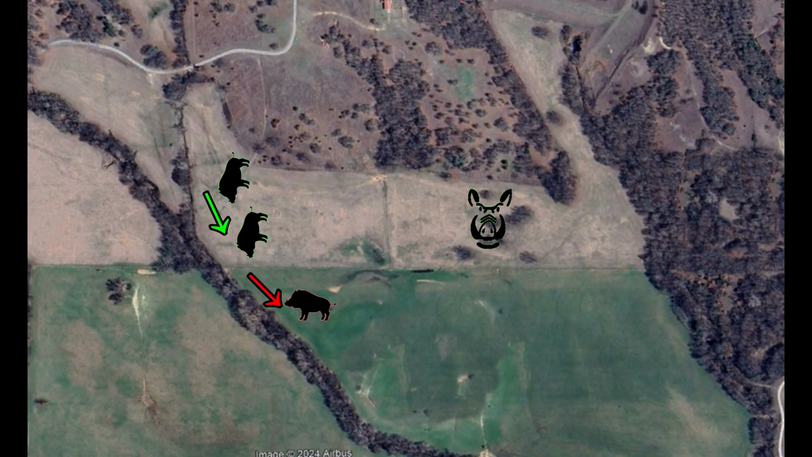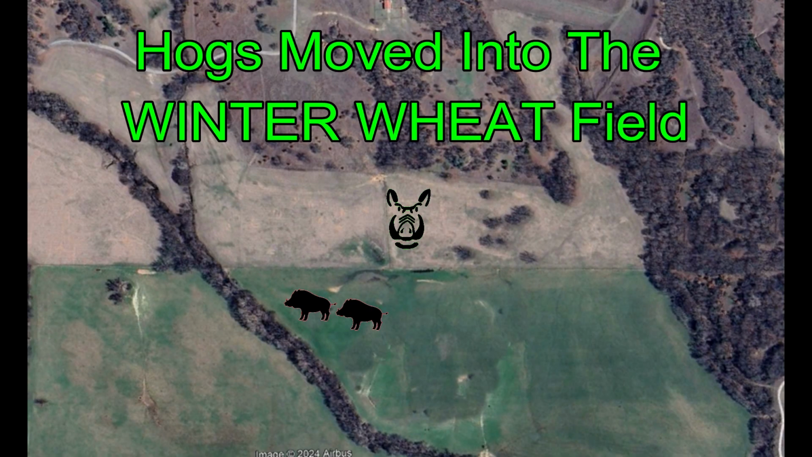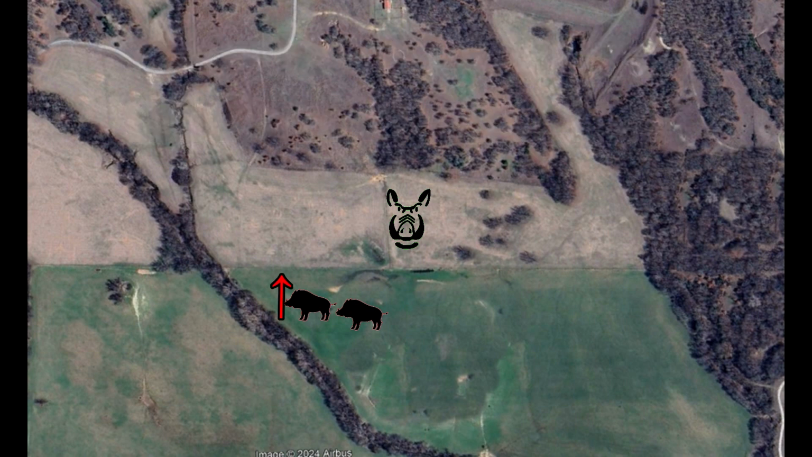When Ben turned around and saw hogs at the far end of the opposite pasture, we moved down to the middle pasture as the hogs moved into the hayfield. I thought about shooting off my pistol in order to scare the hogs back into our field. Ben said, no, let's wait and see what develops. And sure enough, a little while later, a couple more hogs came in, and that's where we're going to be doing our shooting.